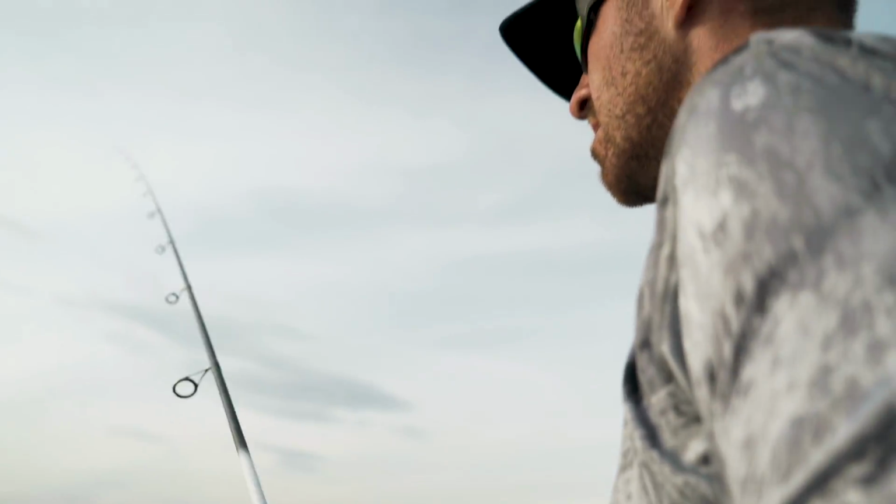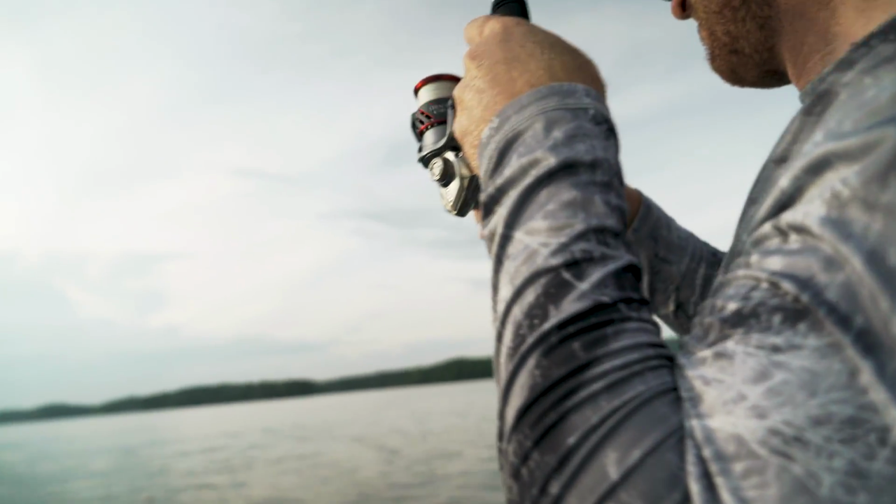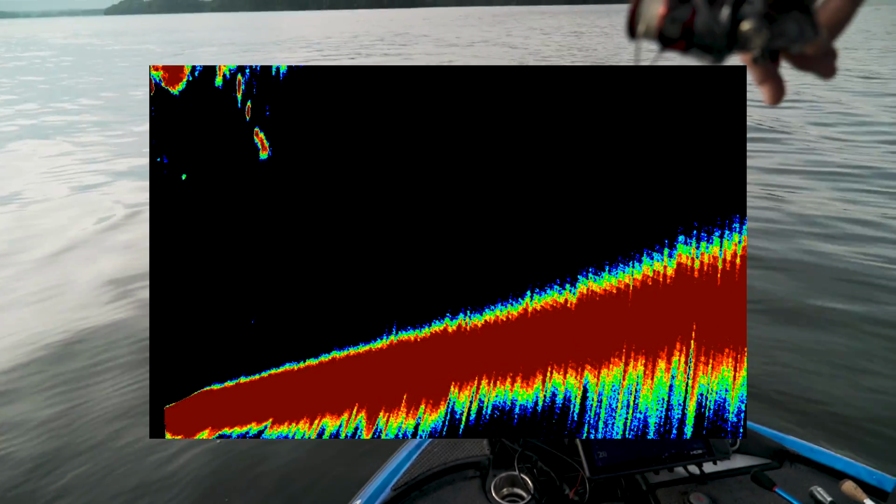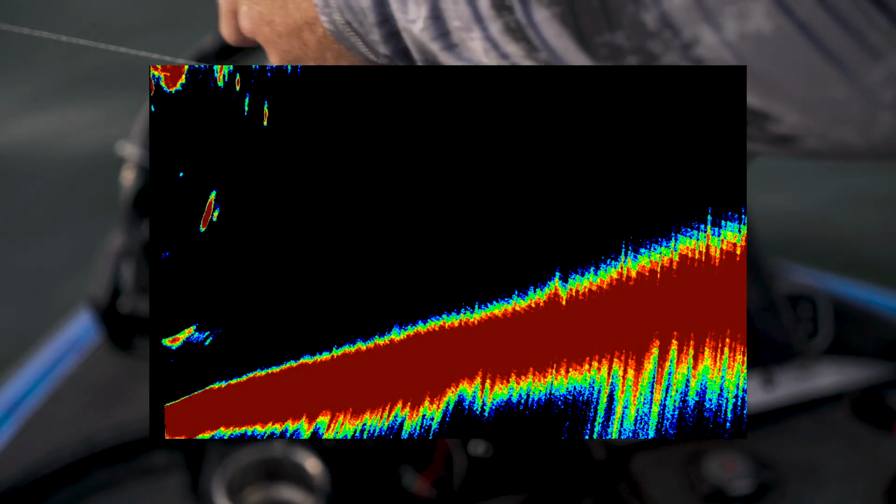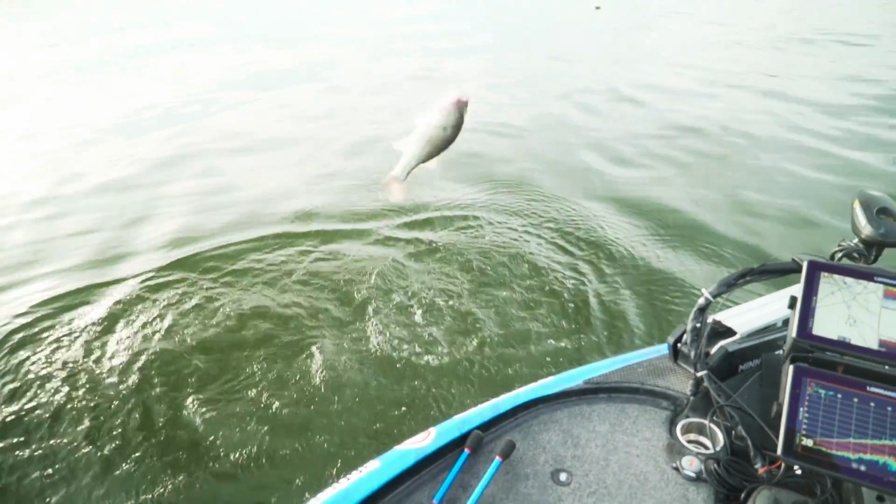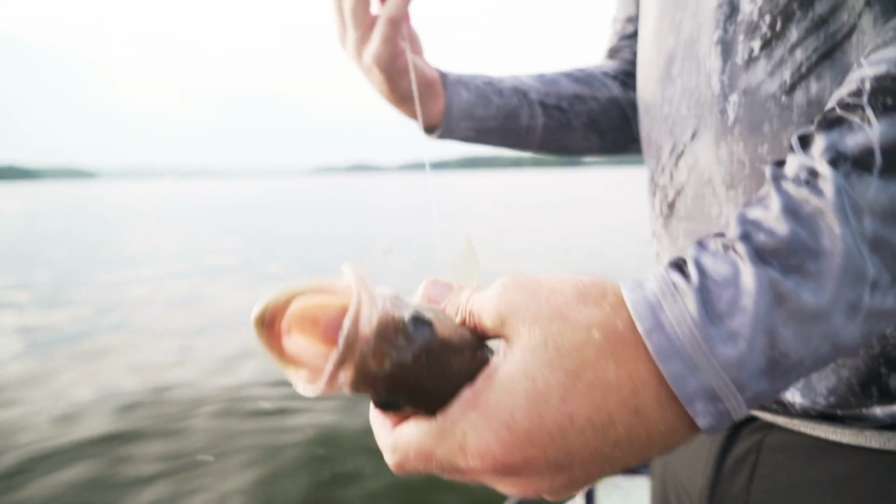Oh, they come off big, dude. I'm not seeing them as much right there anymore. There he is. Oh, let's see him on the drill coming off. He's down there right now. He goes down. See him fighting the bottom. That's cool. Not a big one, is it? It's a good fish. 15-incher, 14.5. There you go.